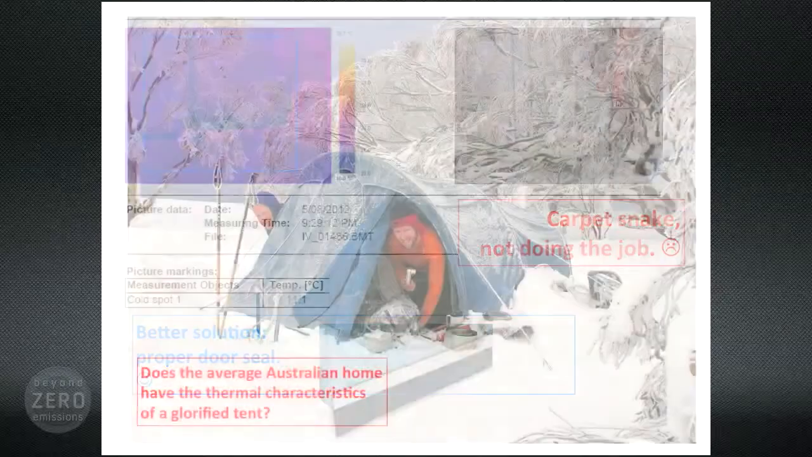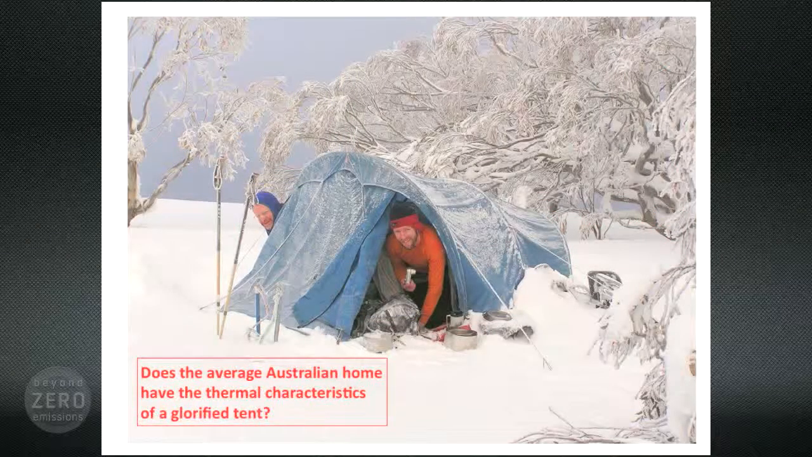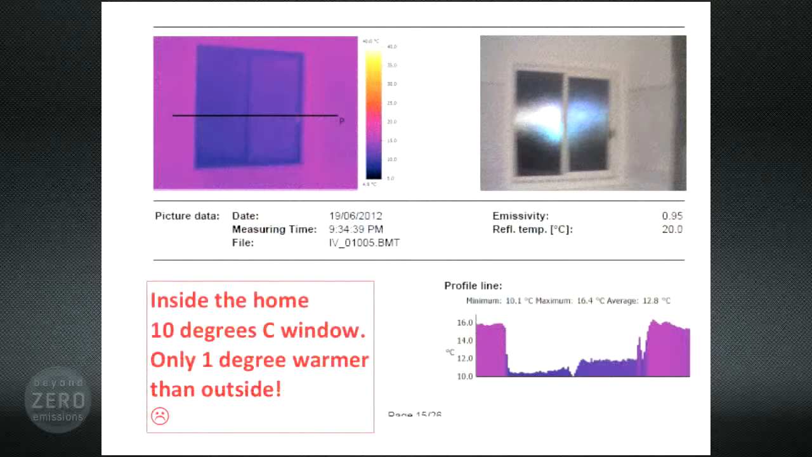Here's some windows in winter. Ideally, of course, you'd want to have double glazed and also heavy drapes or blinds, but here the camera is reading just above 10 degrees on the inside surface of this window. So inside the house, 10 degrees. Now we all know it's not very pleasant to sit or work close to such a window, so we move away from such windows. So poor thermal performance has a way of shrinking the useful living space we have in our homes. Now let's go outside and look at windows from outside the home.